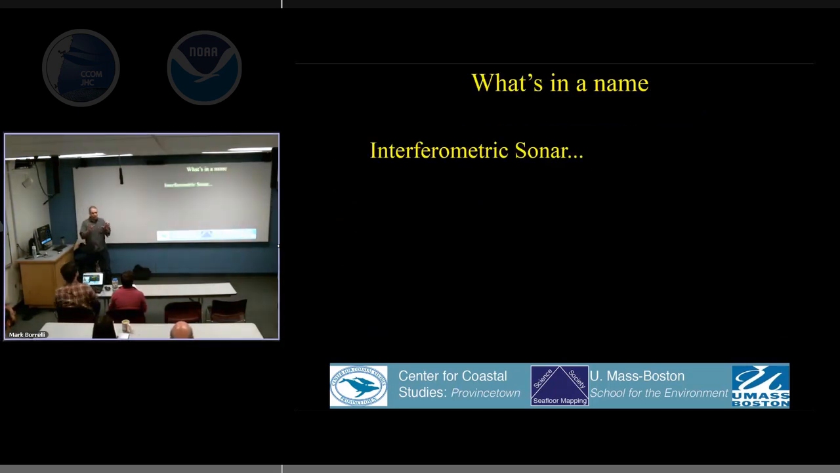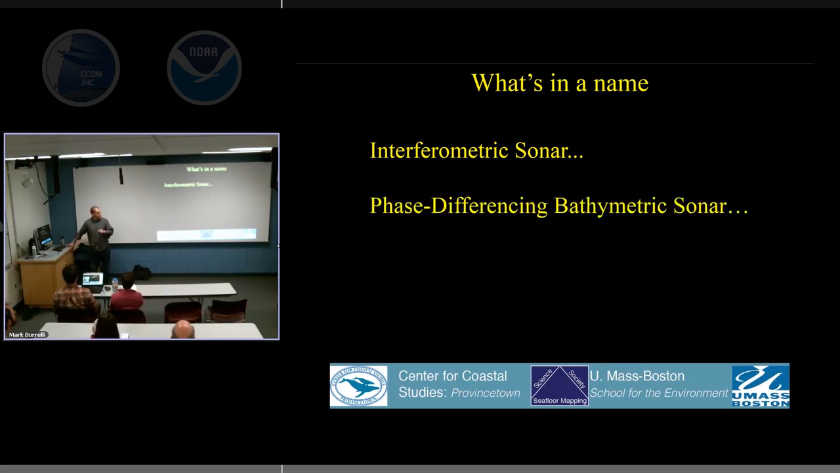Yeah, what's in a name? Just really quick, I probably don't have to talk to too many folks about this here, but interferometric sonar, right? It's not really interferometric. There's no interference fringes. We're not really counting the high and the low or anything like that. I think a lot of people call it phase differencing bathymetric sonar.